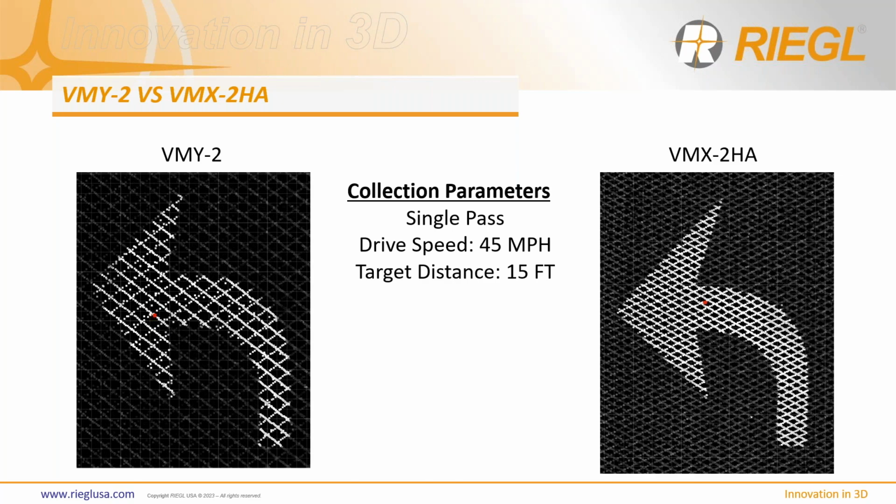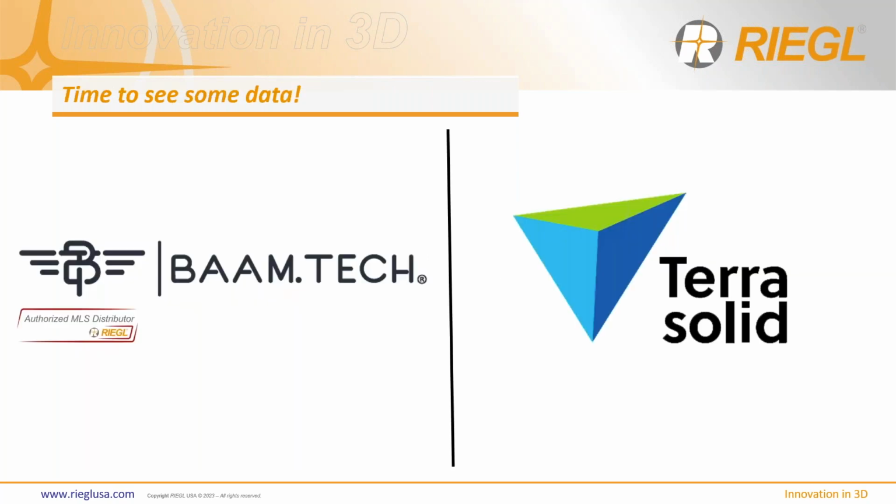So you can see there the VMX data, of course, looks denser, but we're not really losing that much edge detection on this turn arrow comparatively to the VMX. It's still comparable data that can be used for a lot of great applications. So just because we're using Minivux scanners doesn't mean the data is awful. It's actually really great for the size and the price that we're selling it at.